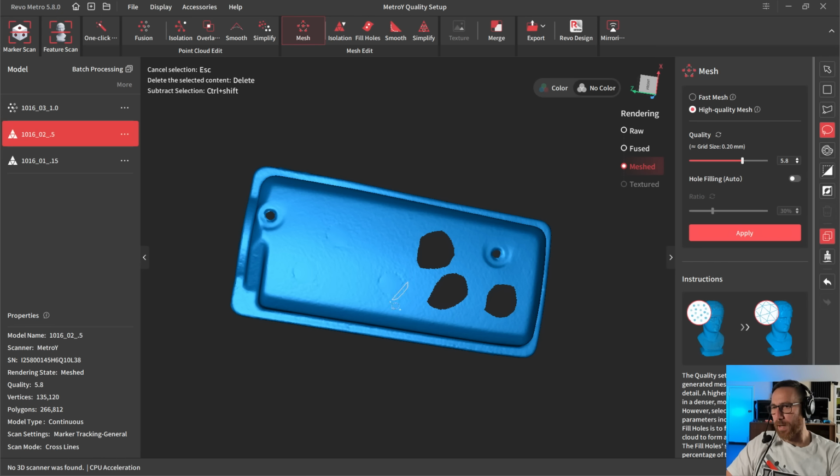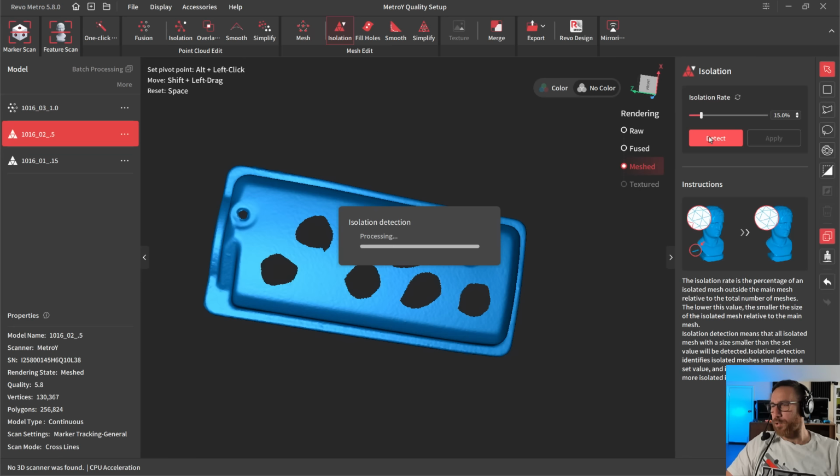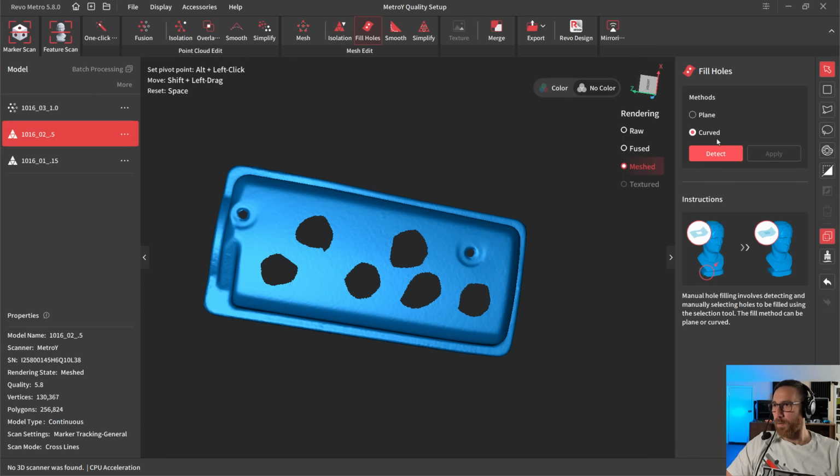And remember, this part has just a very slight curvature to it, so we can't use a planar hole filling. So we're going to go through there and clean those out. All right, so now that I got those, double check isolation and overlap detection. So no data found, that's good. Then we're going to go to fill holes.